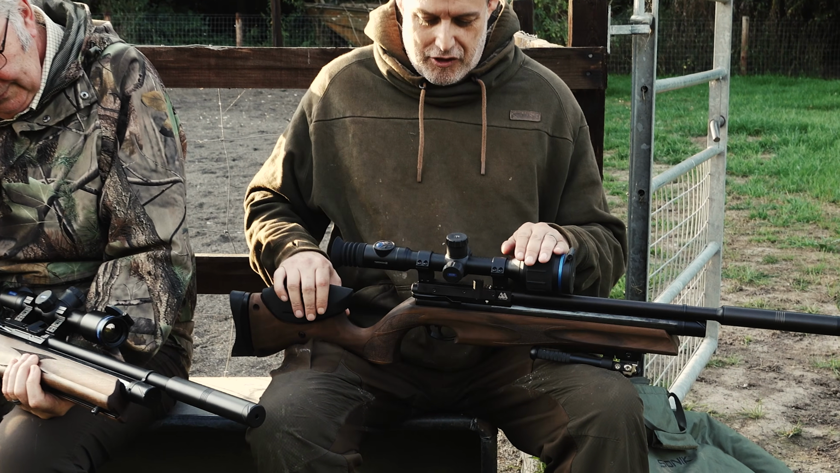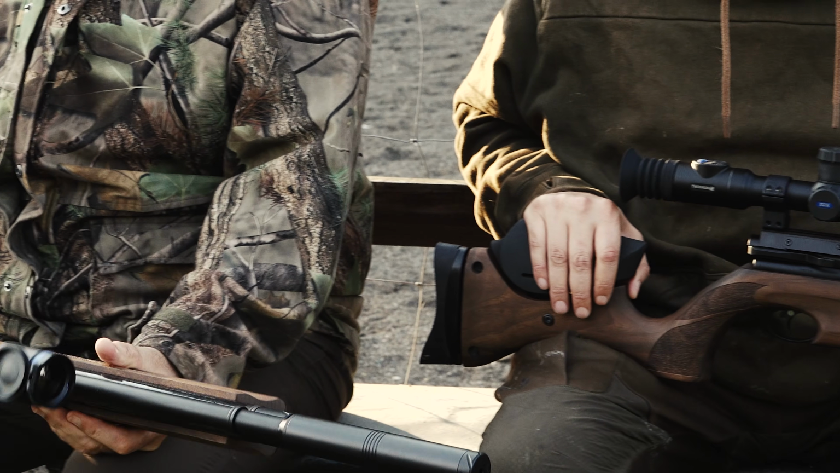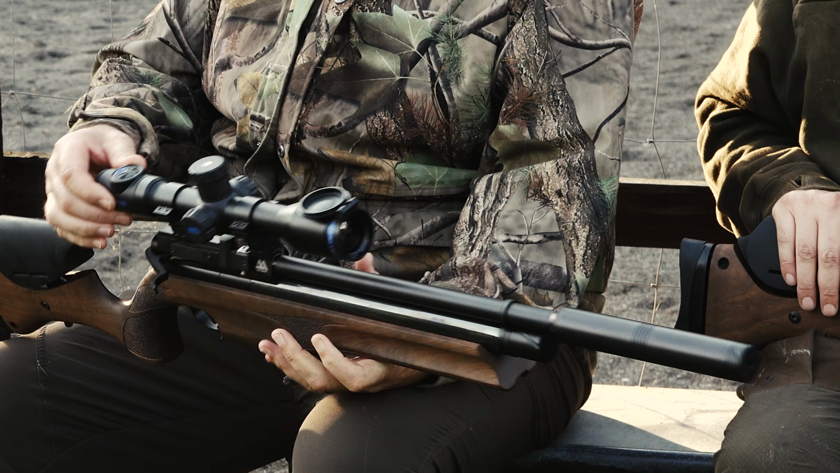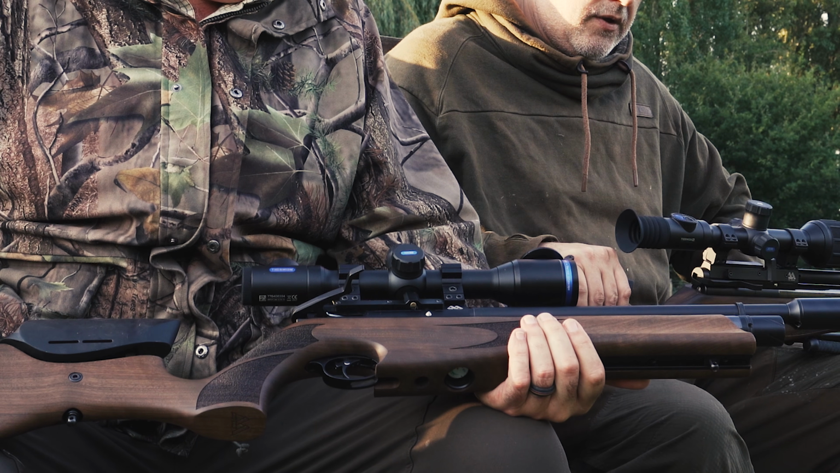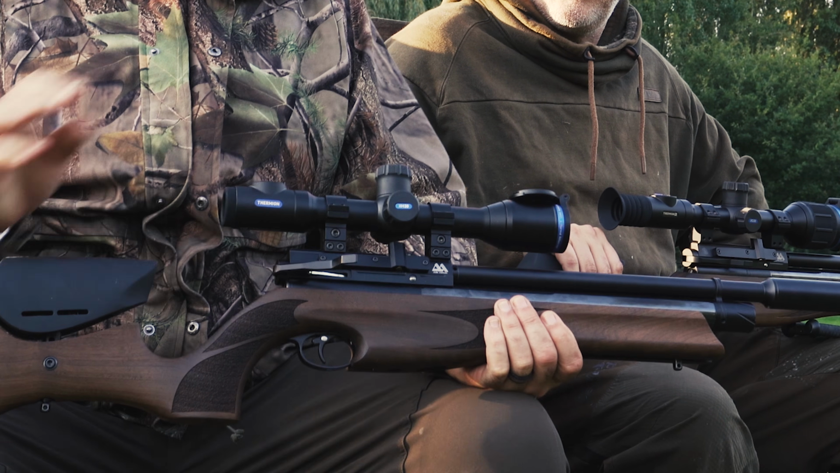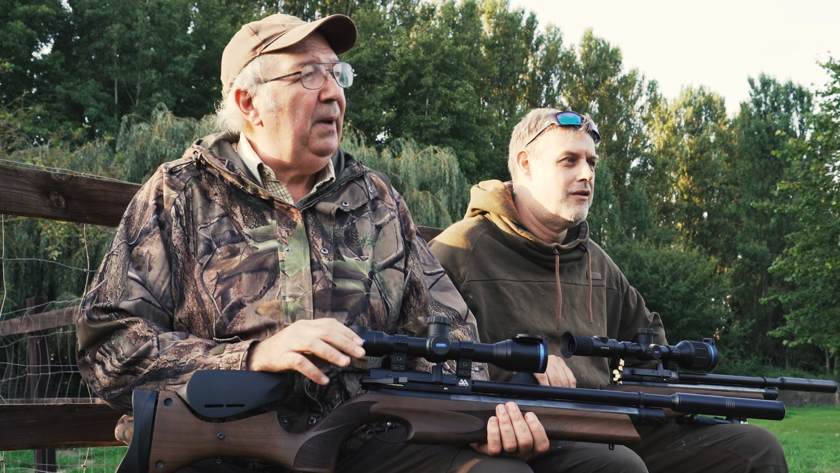I've got the Thermion 2 XQ38 on top here. What have you got on top? I've got the Pulsar XM30. It looks very, very like an ordinary scope. If you didn't know what you were looking at, you would think that was a perfectly normal 30mm bodied scope, but it isn't. It's filled with all sorts of stuff that can be, it has to be said, a bit intimidating until you actually try it. There's the first barrier.